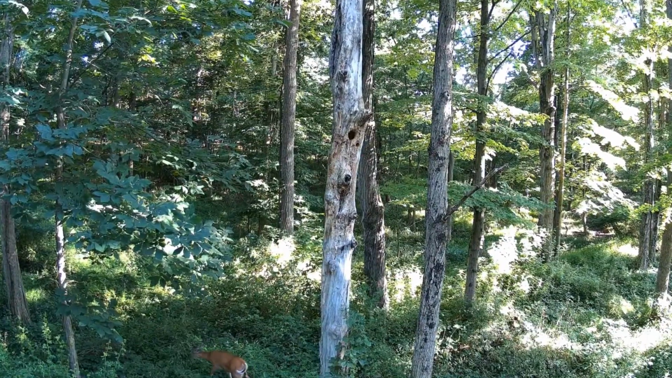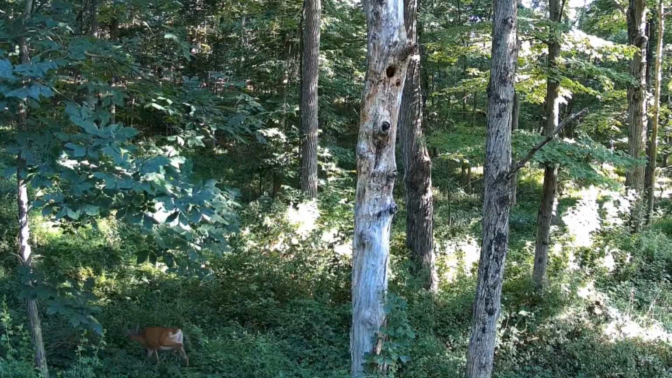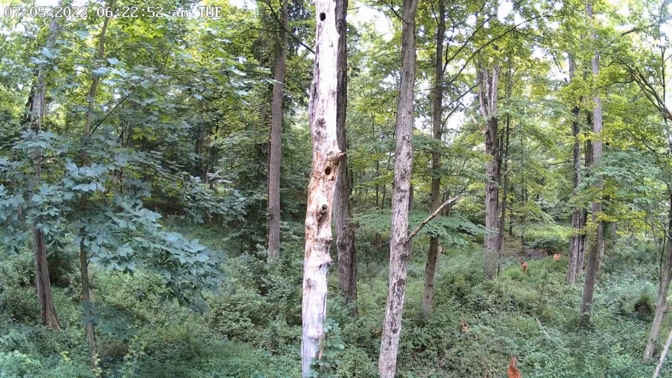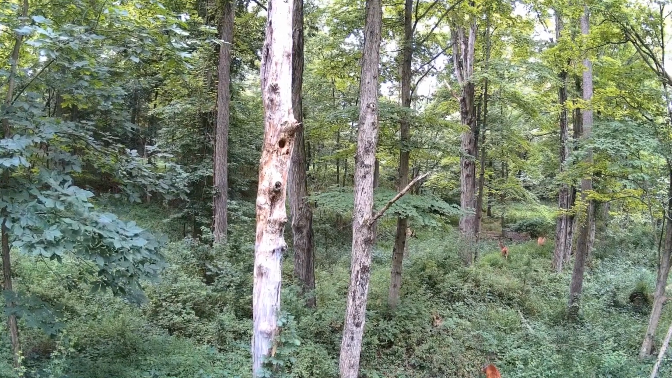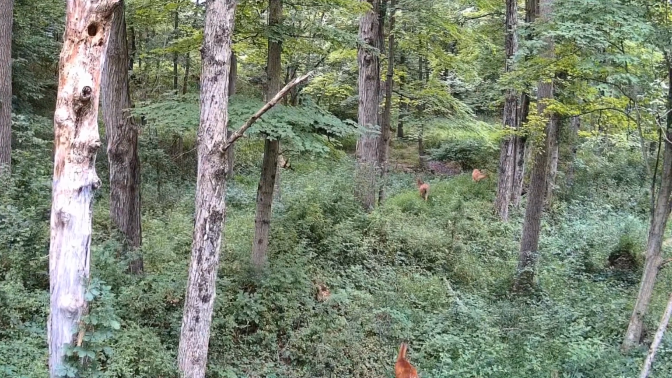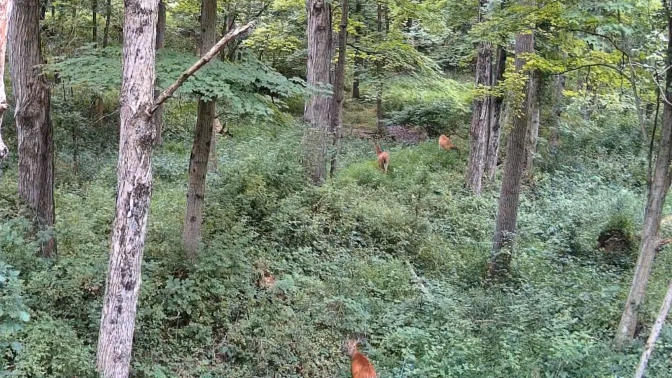Another interesting result was this camera picked up quite a number of deer that were walking, and remember, they were 20 feet below this camera, but the PIR sensor picked them up, so I had quite a few different clips of deer walking past this camera, although this camera was mounted that high up in a tree.